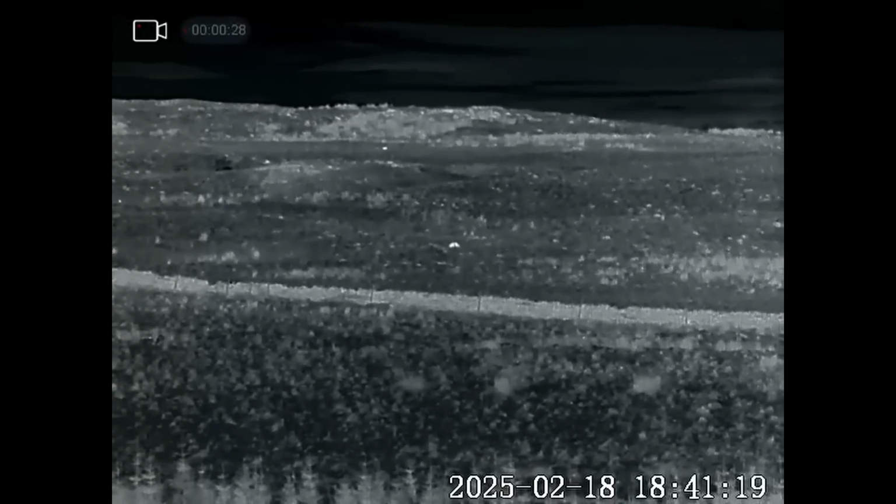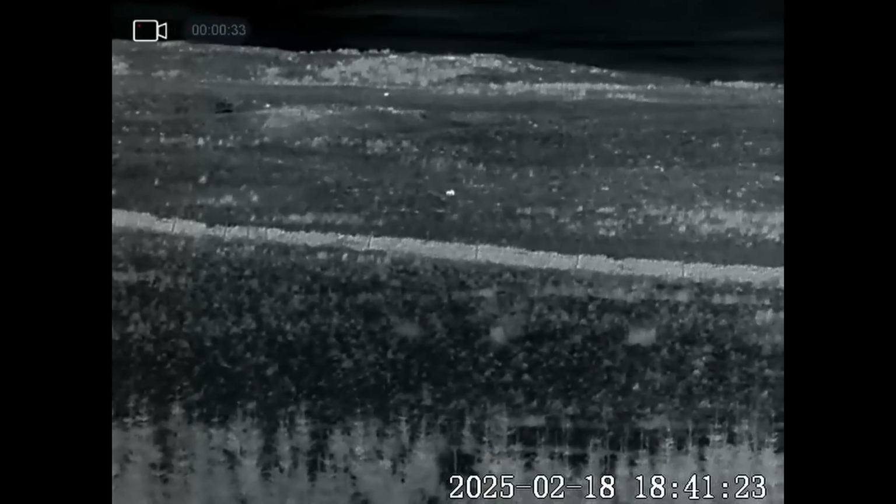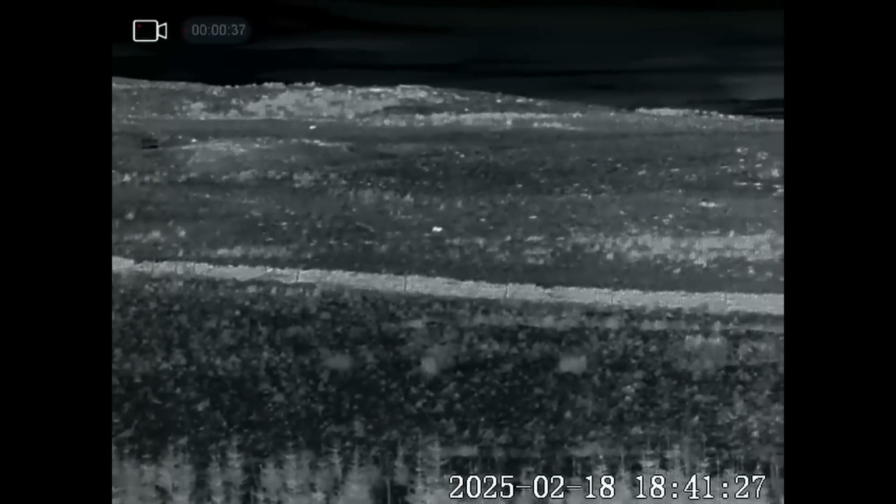Right, I think I'm going to have to make my way further down and see if I can get in a position to get this one. There's an island in amongst the bog and I've made my way down and I'm actually standing on that with the sticks. Having a bit more of a scan round while I'm down here, but I'm going to wait to see if I can bring this one in.